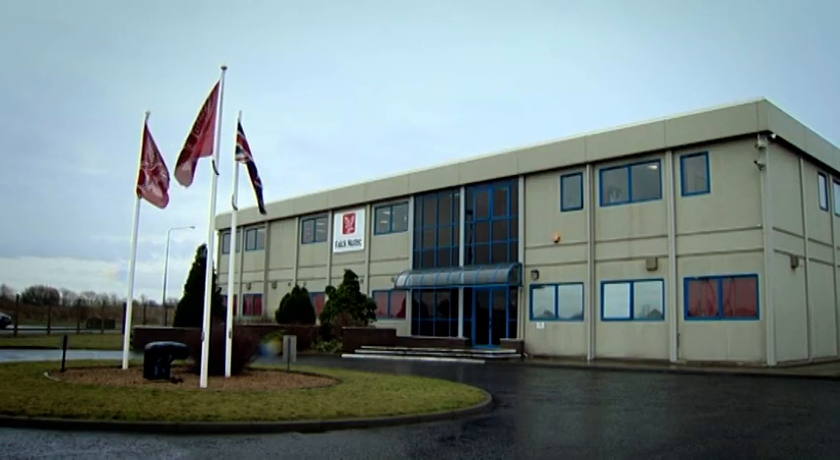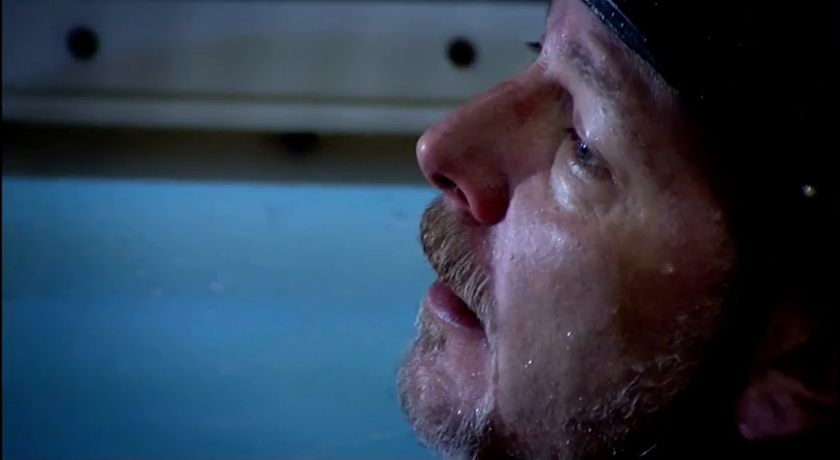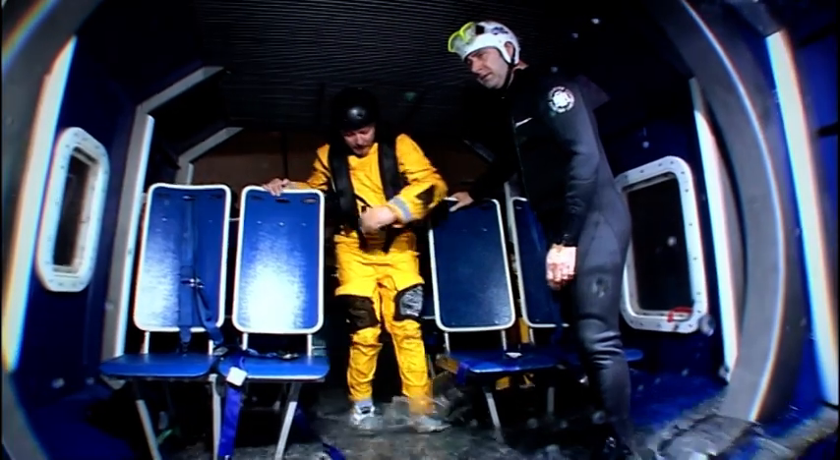In Teesside, the team are still learning lessons: how to survive once they've escaped from a ditched helicopter adrift in rough seas. For some, the lessons are more difficult than others. No, I'm not a particularly strong swimmer, and I'll admit that openly. I don't like to get out of my depth.